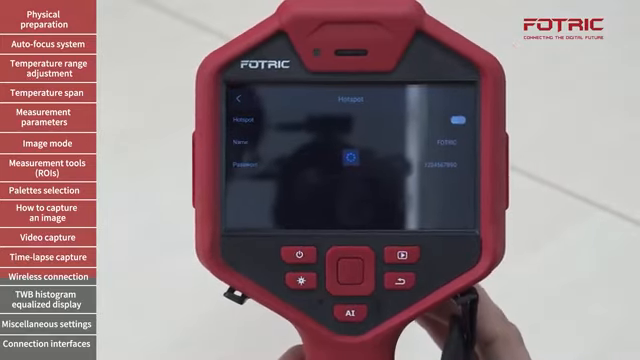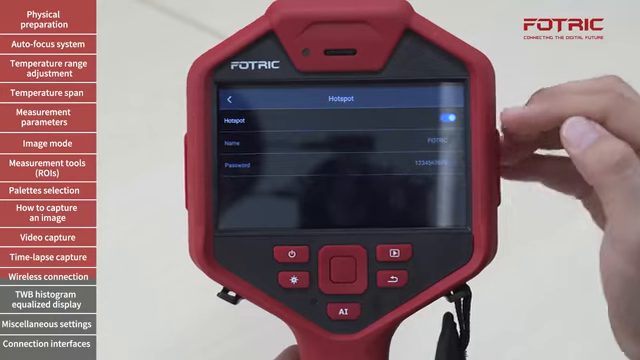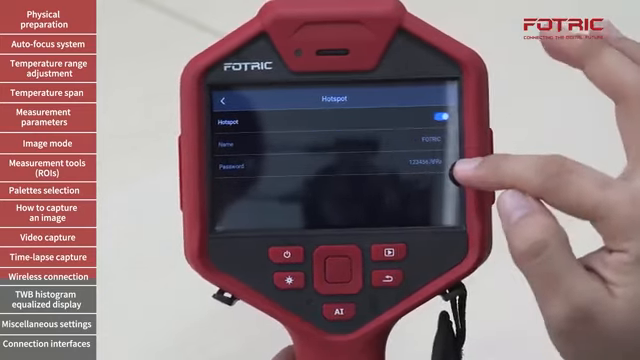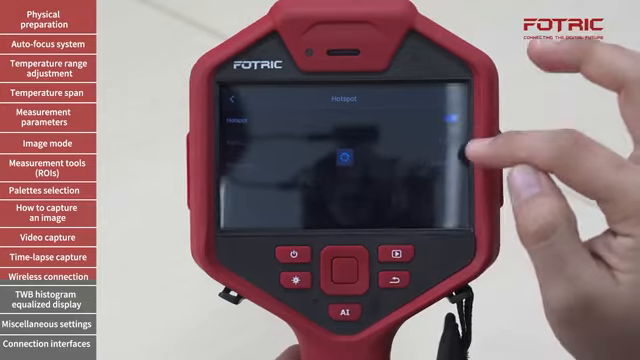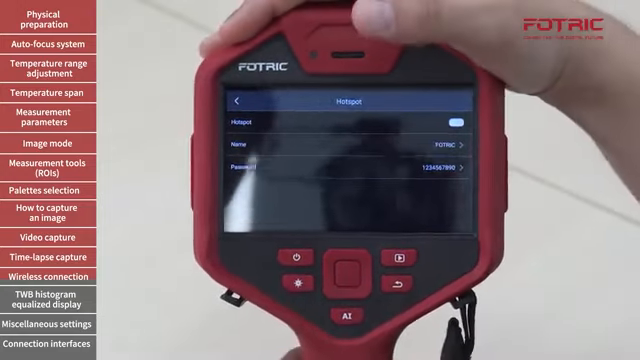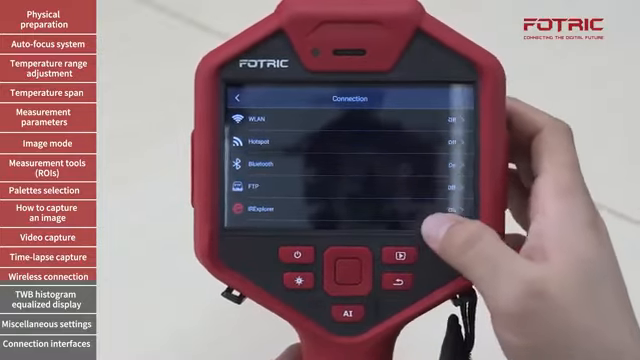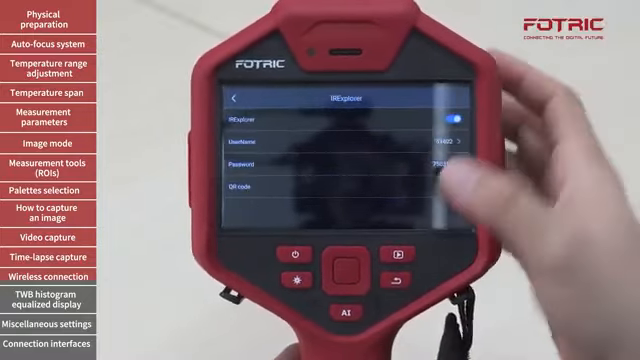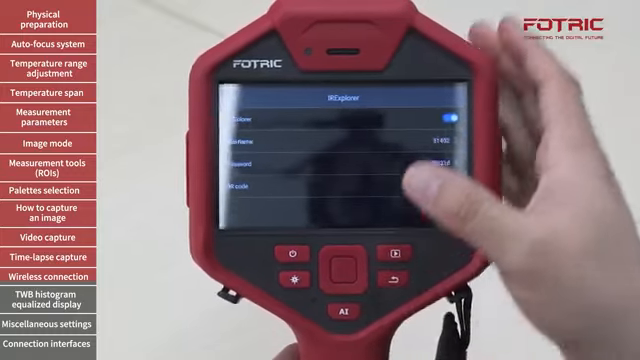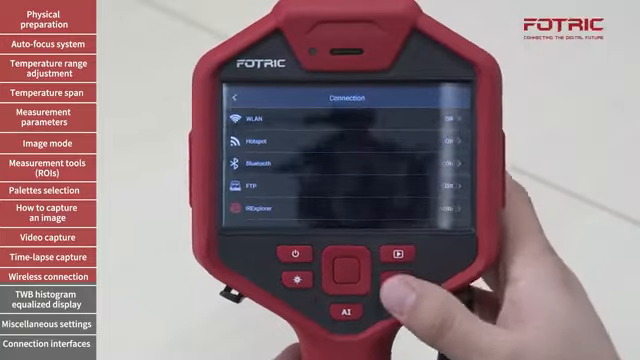So I can turn that on and use my laptop or my smartphone to find the FOTRIC network, use the password that I have typed right there, and connect my mobile device directly to the camera. This is particularly useful when I'm using IR Explorer. For this, we're going to have a dedicated video explaining all the benefits of it. So you can go and find how to use IR Explorer or similar videos for this specific feature.